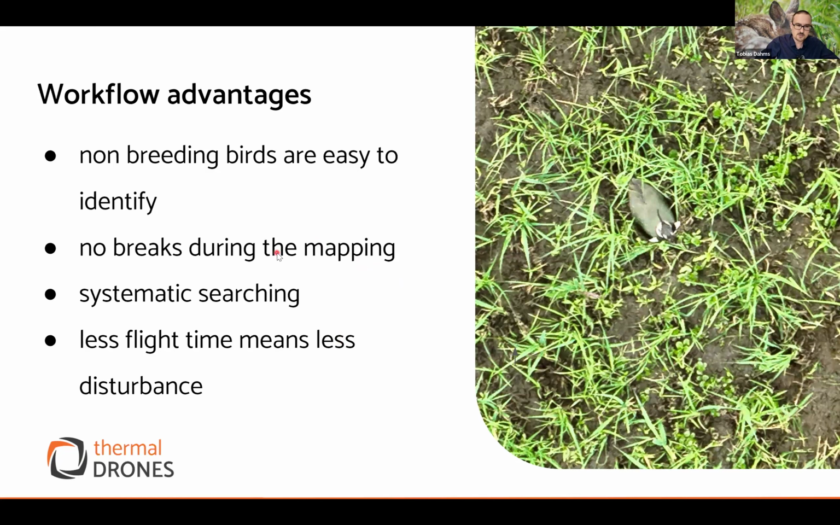If you do not do this two-flight approach, you can of course do a live view approach, where you fly and stop and look at what you see, and you maybe have a color image. But the problem is you will spend a lot of time identifying whether it's a breeding bird or not. So this helps a lot to reduce the flight time over the area, thereby enabling systematic search so that you do not miss points. And if you have less flight time, then you also have less disturbance.